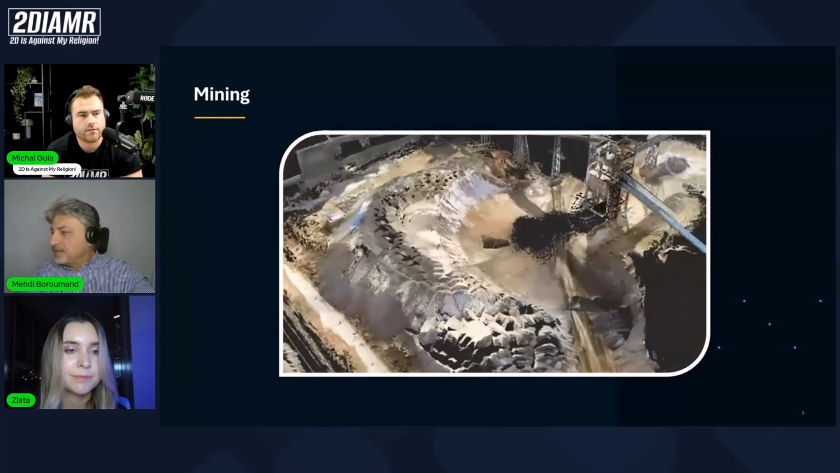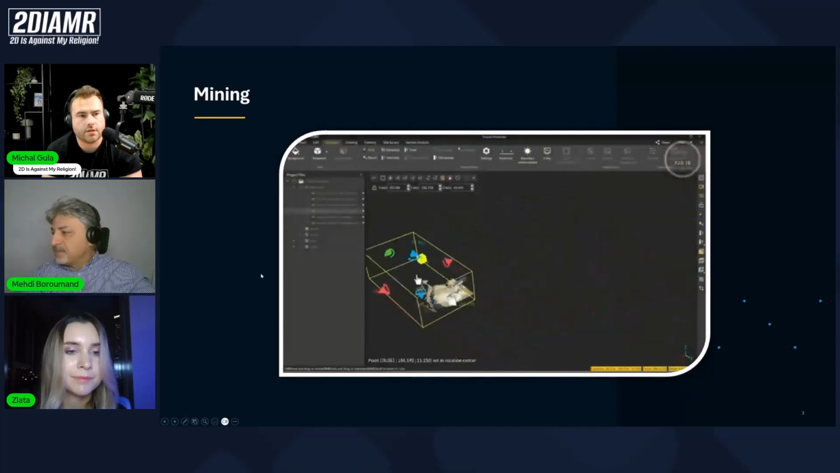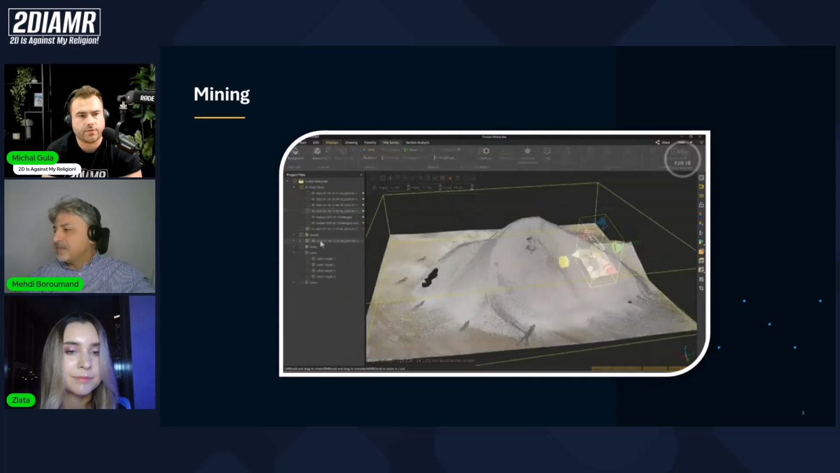Does the software from FJ Dynamics also allow for meshing? Like, can you create the 3D mesh from the point cloud? Yes.